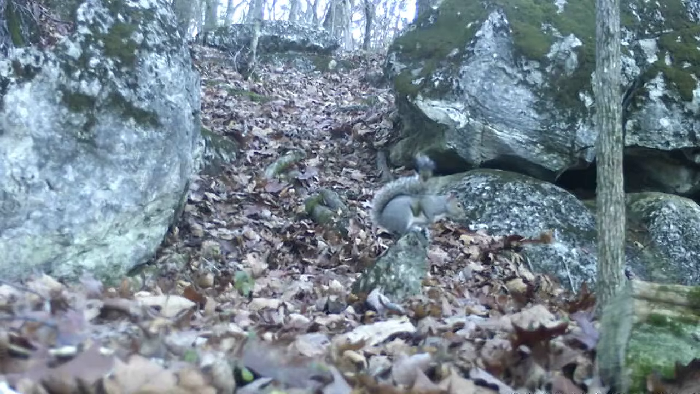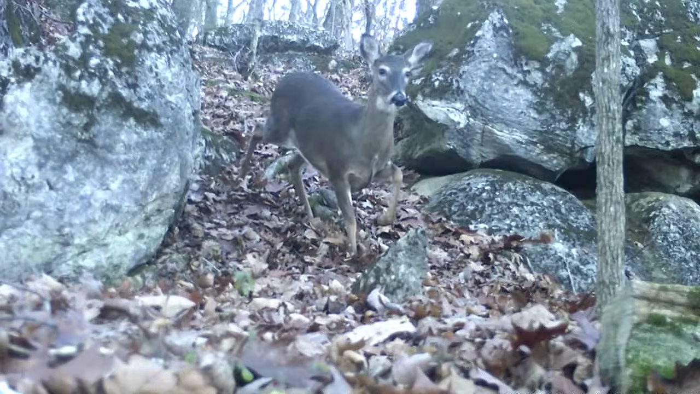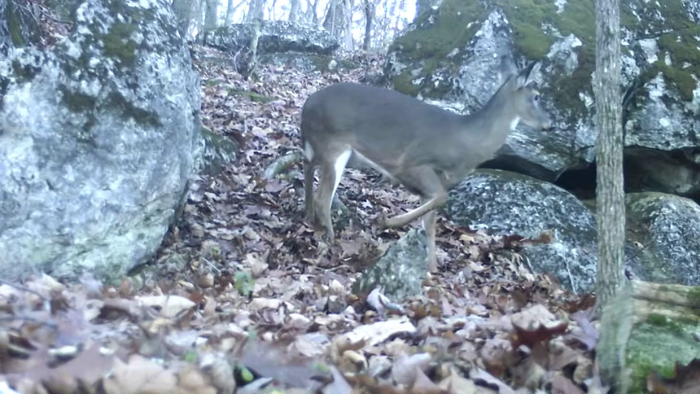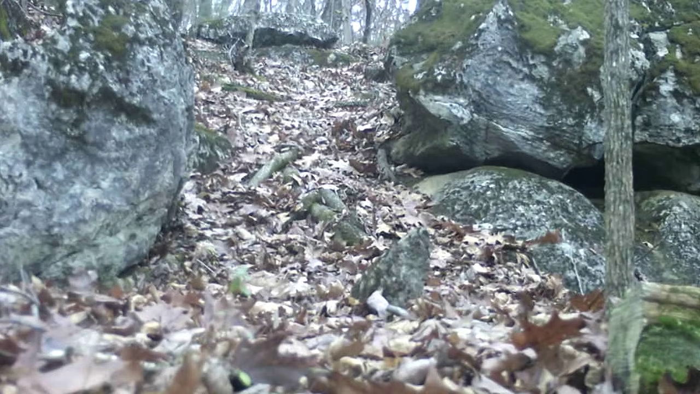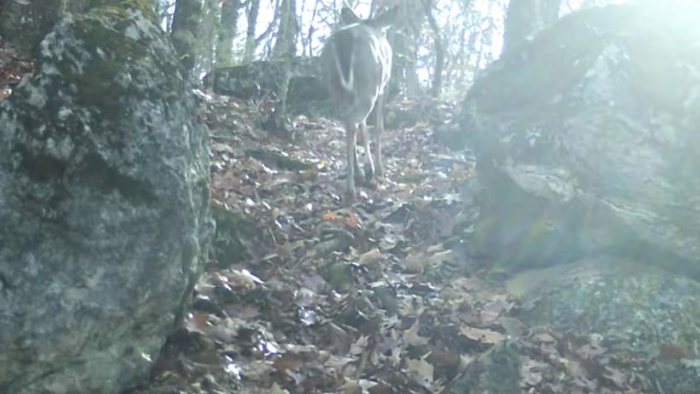And down to the cut, they're always through here. And the deer through this little shortcut gap through the rocks. Even the herd comes through here, going to the fields. Coming and a-going.